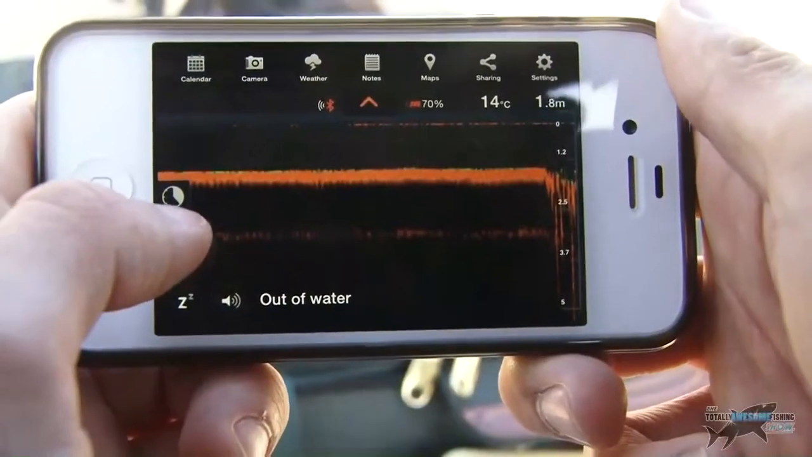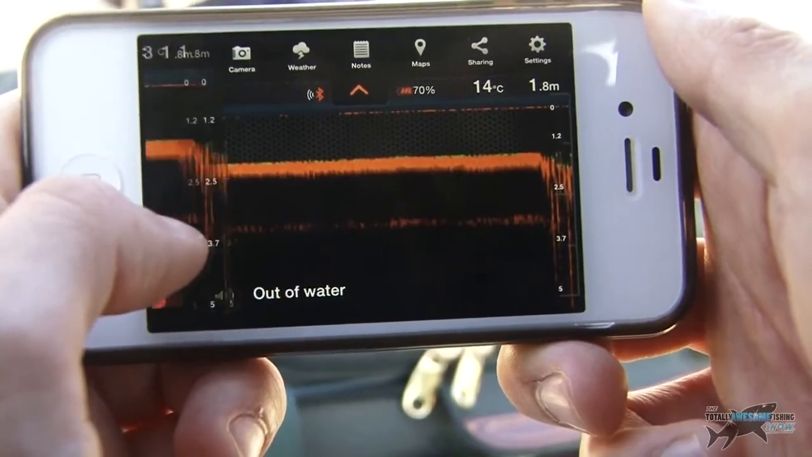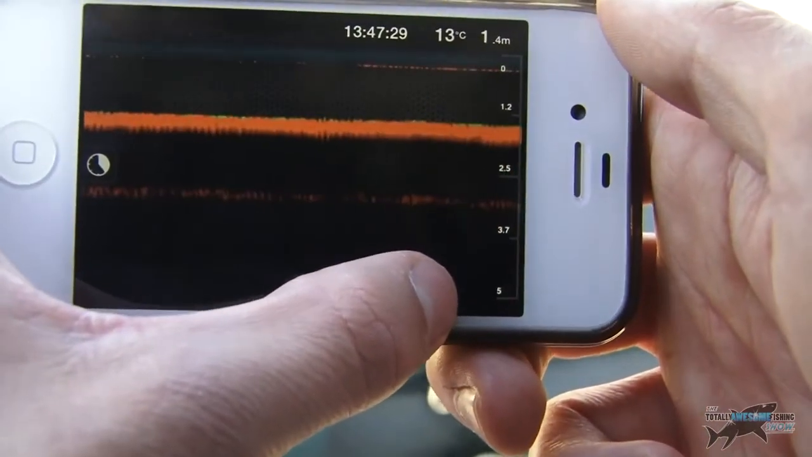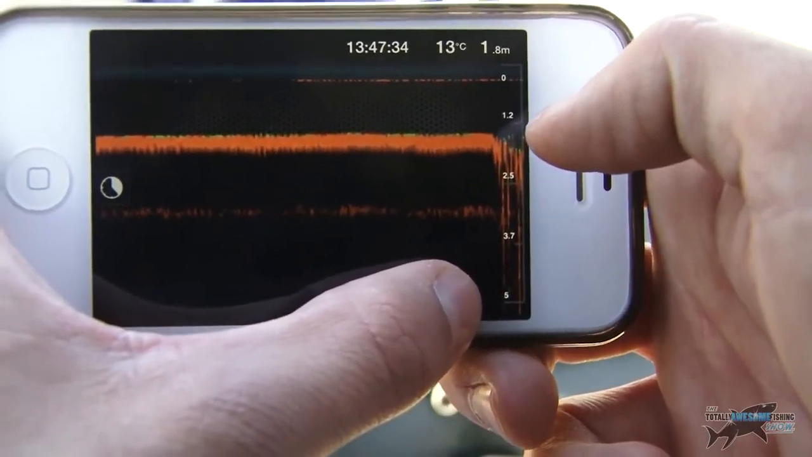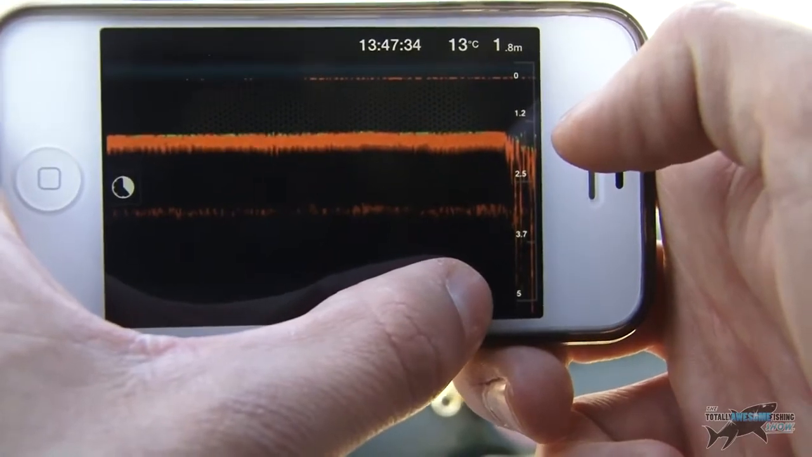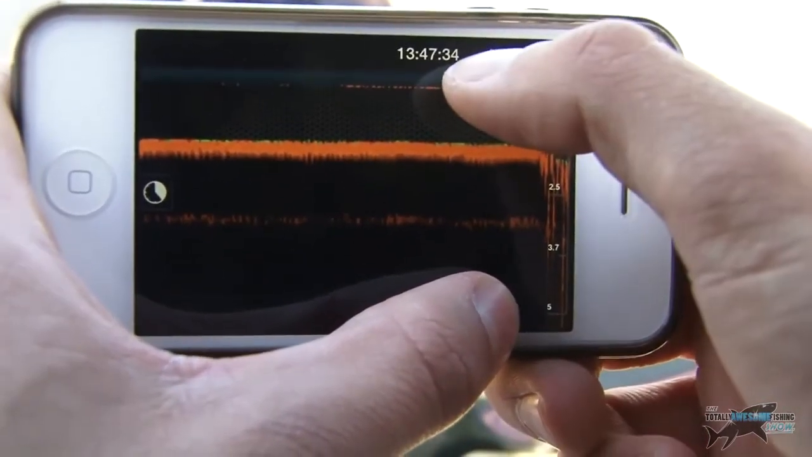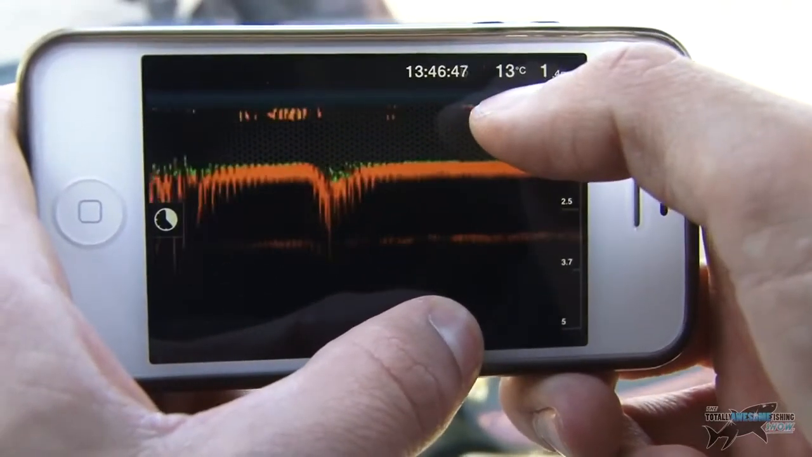The other great thing about this app is it's got a history button there. So I can push this button down here in the bottom left, and it gives me a little slider bar here, which gives me all the history for the last, I've set it to 10 minutes. I think you can go a maximum of 15 minutes of your last pre-recorded history. So I've got the depth there at 1.8, and it even gives you the time of when exactly that recording was. So I'm going back here now.